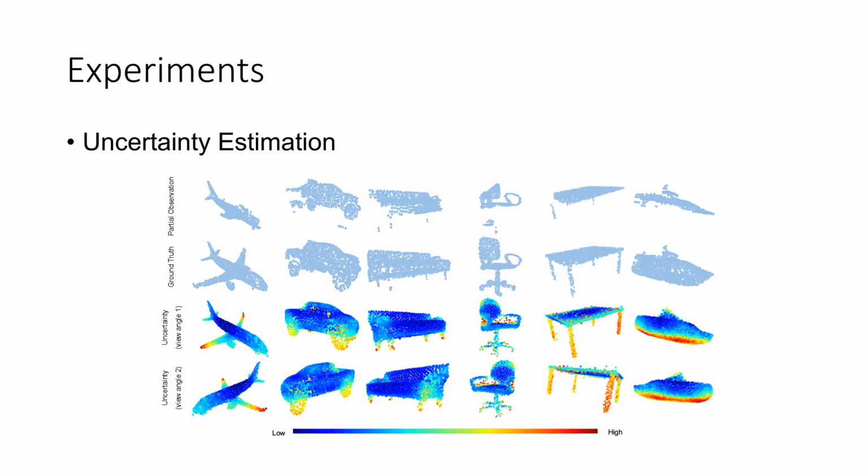For example, the plane vein is not observed in the partial shape, so our model assigns higher uncertainty score when approaching the end of the vein. Note that our model produces high uncertainty on outliers, such as the abnormal points in the table or chair sample.